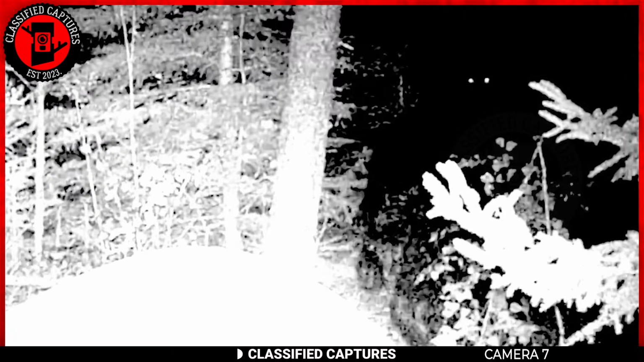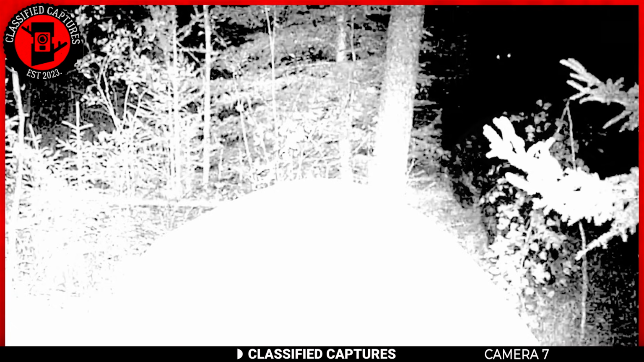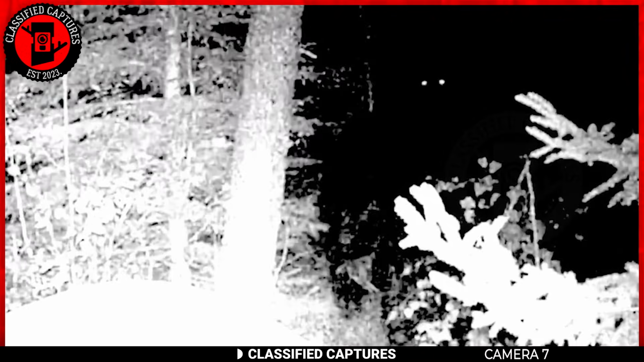The creature appears to have noticed the hiker and hidden to avoid being spotted. This is typical behavior of a Bigfoot, and I believe the hiker might be onto something. Many who saw the footage, however, believe that's not the case. They think it might be a fake. What about you? What do you think?